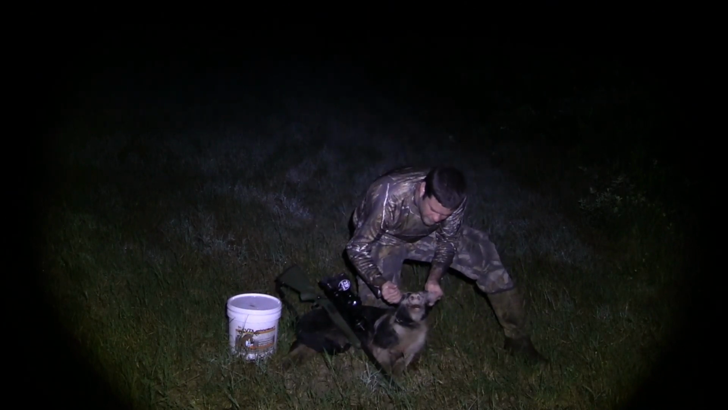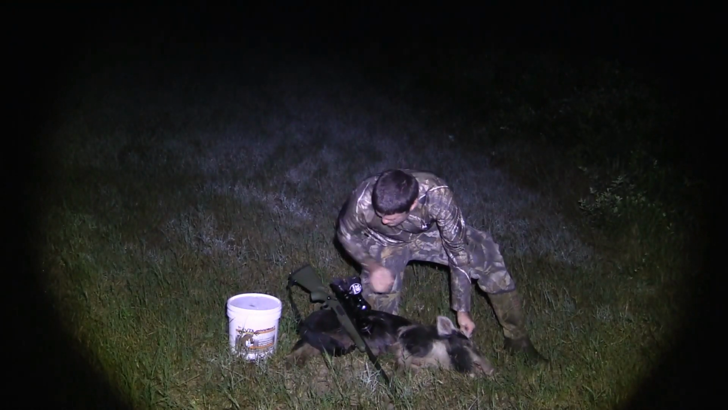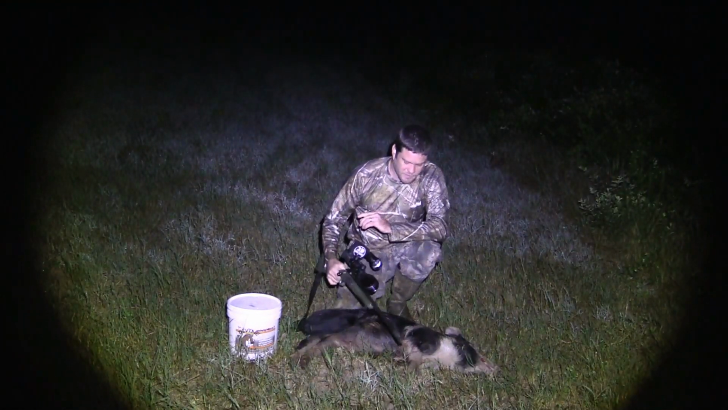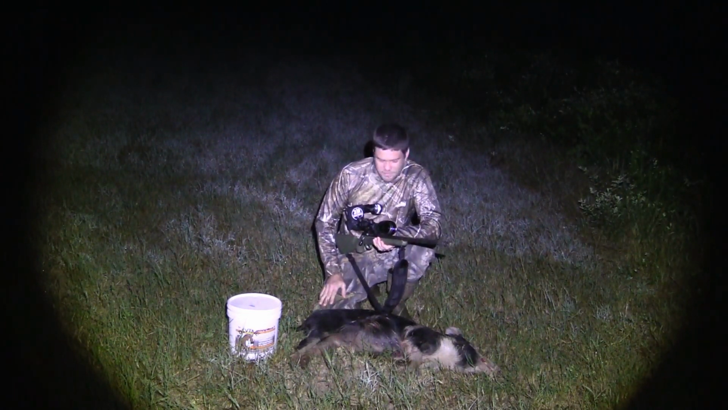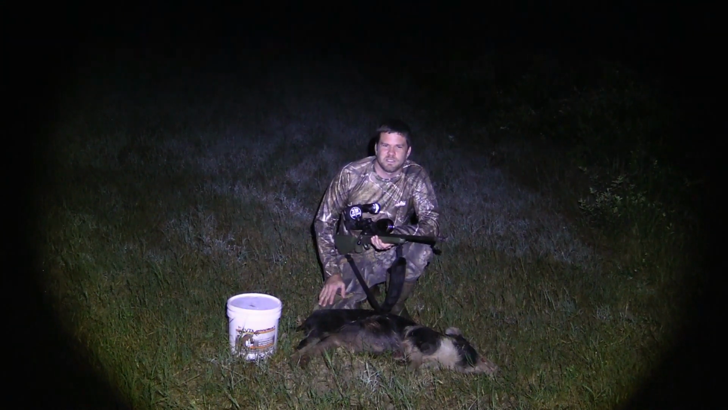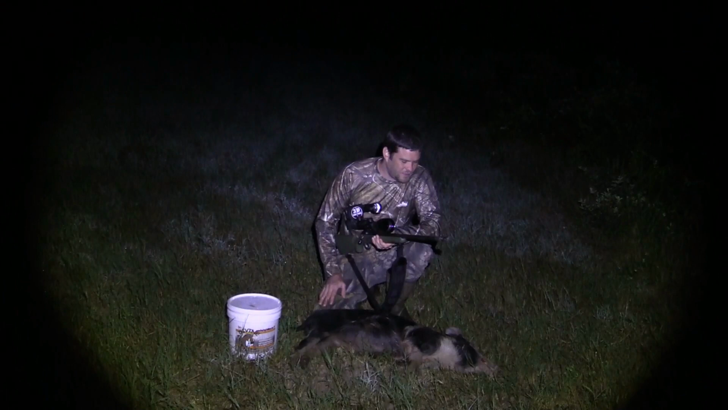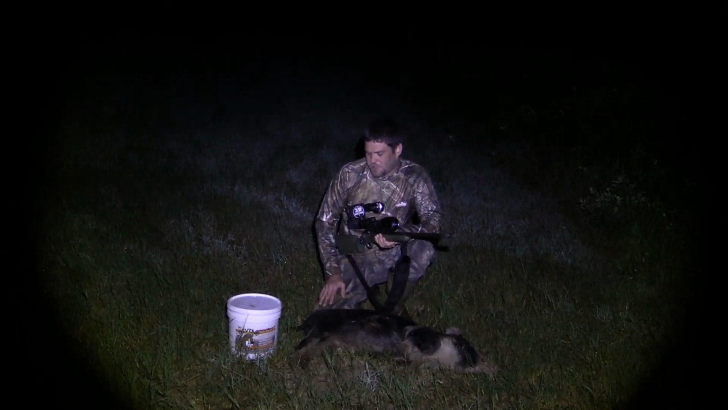And it's a pretty hog, man. Beautiful to me. The way that white and black is, it's real pretty. But I guarantee you one thing, it's not pretty to the landowners. It and a lot of its buddies do a lot of damage to these farmers and landowners down here. So hopefully I can take a lot more of them off this property coming up.